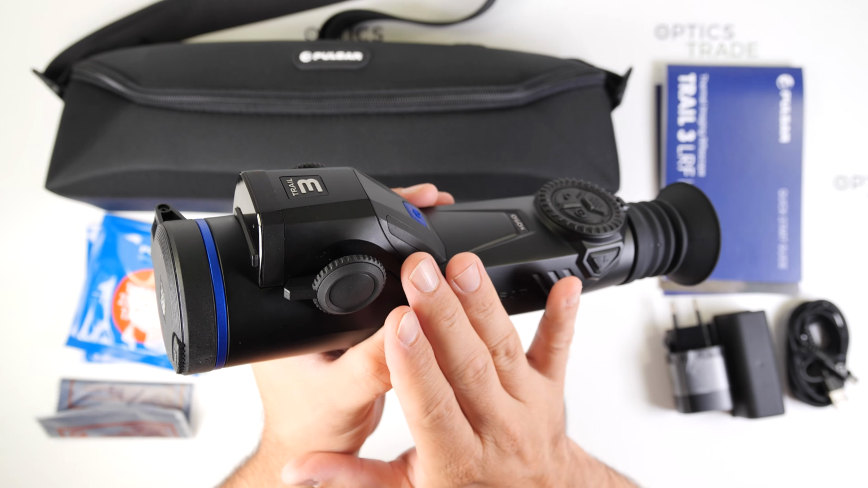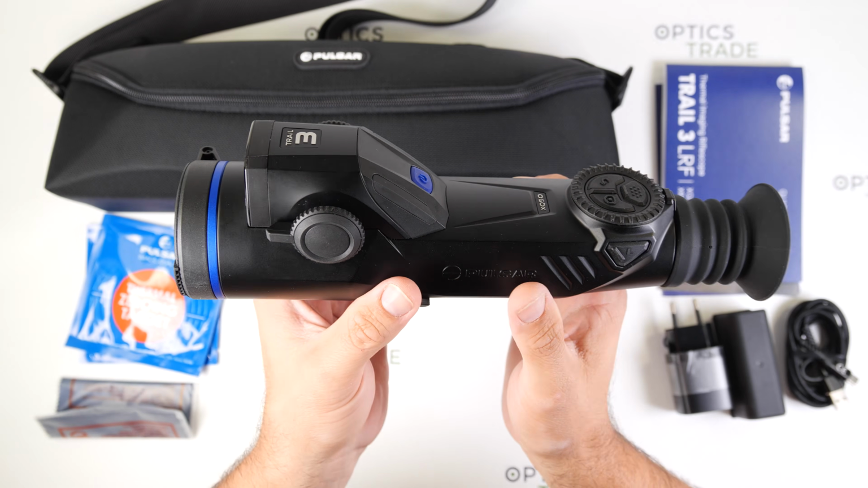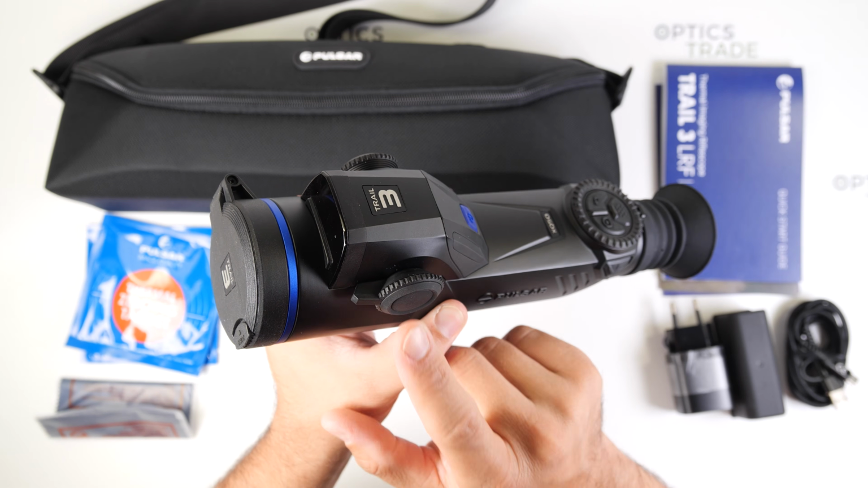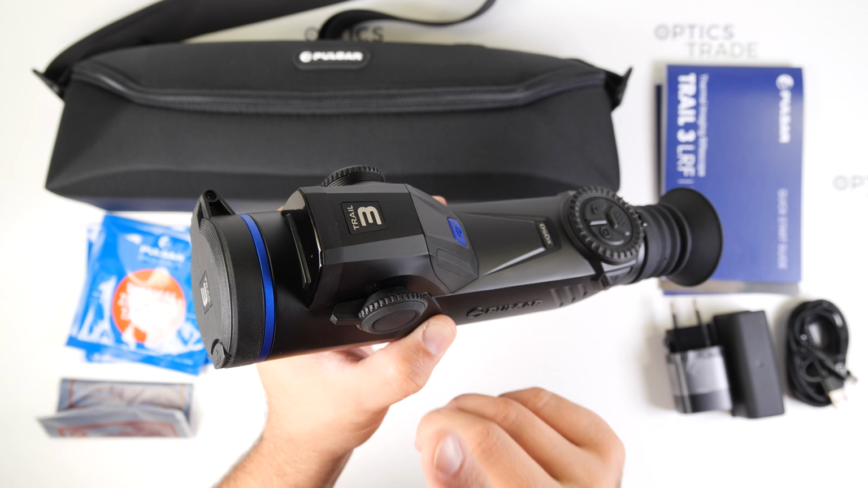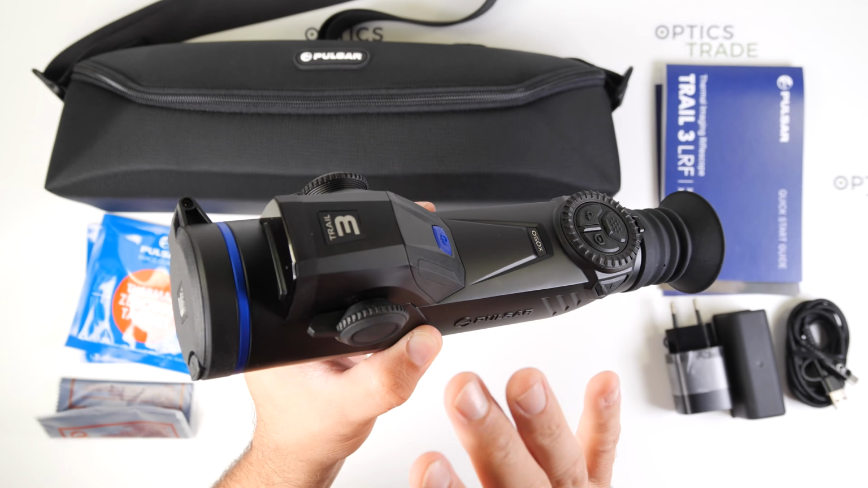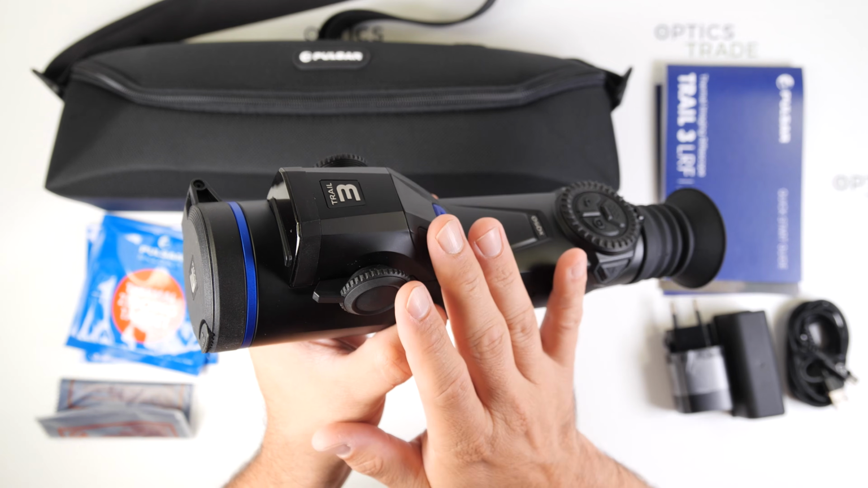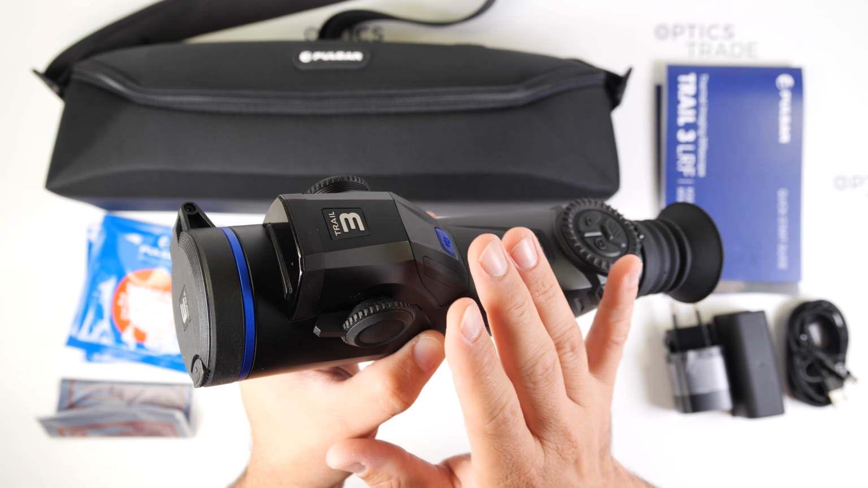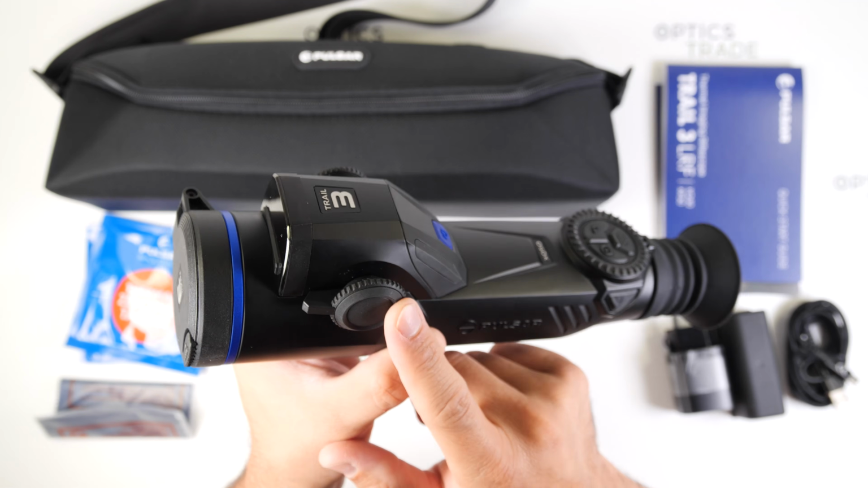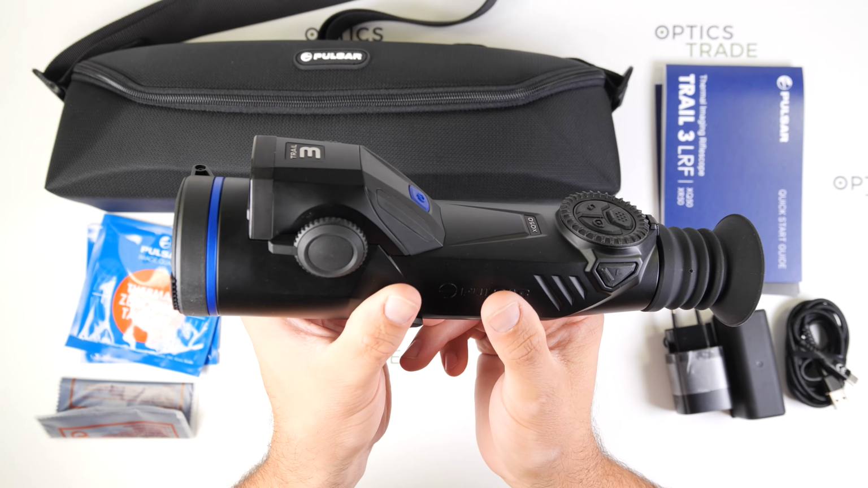The Trail 3 also supports the true horizontal distance, or THD. When shooting uphill or downhill, it automatically calculates the corrected horizontal distance instead of just the direct line of sight distance. So this helps you to make more accurate shots. It can also display the shooting angle itself, and if you don't need either of these features, you can simply disable it in the menu.